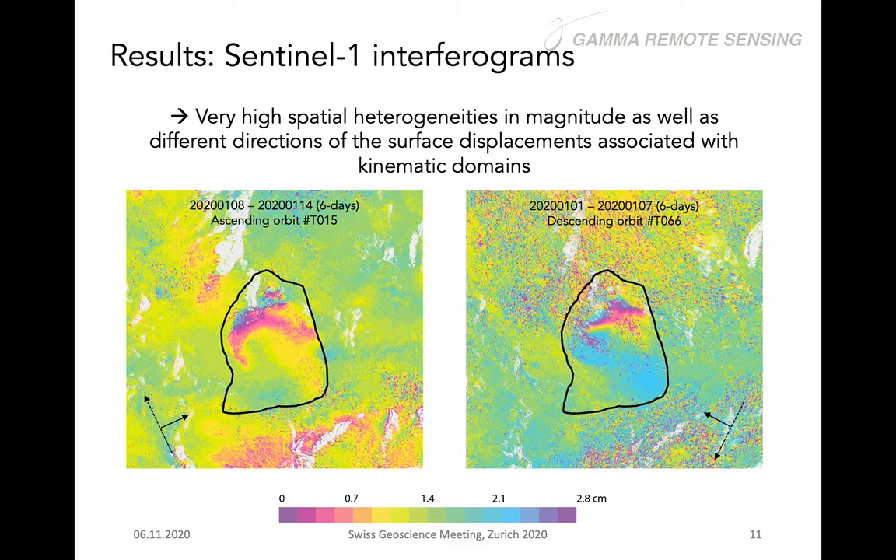You see here the results for ascending and descending orbits, just a sample interferogram. And what you can immediately see from these interferograms is that there are some strange shapes of the deformation that do not follow very well the morphology on the ground. This is mainly caused by different directions of the displacement, which we know in this case, but you can imagine that if you apply a similar technique in a place where you have no additional information, it might be quite tricky to interpret.